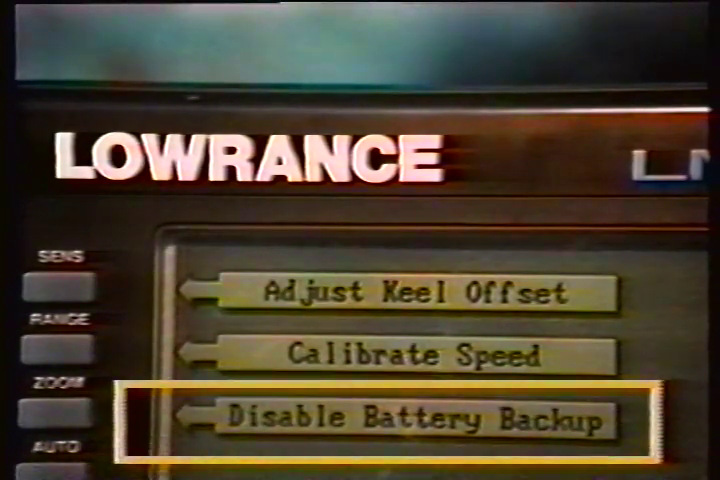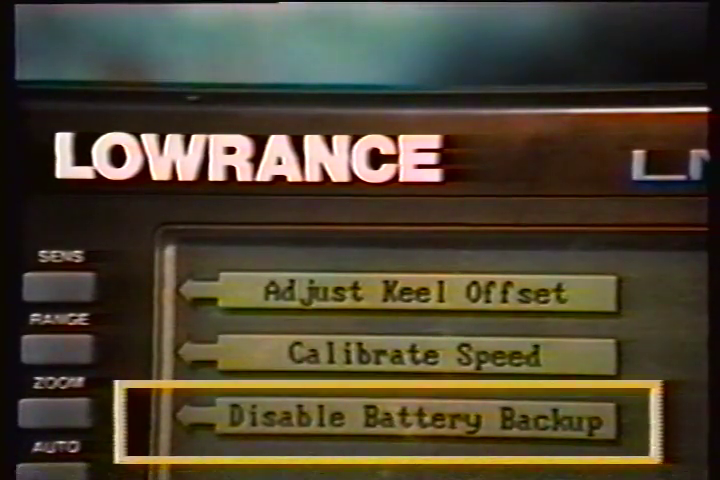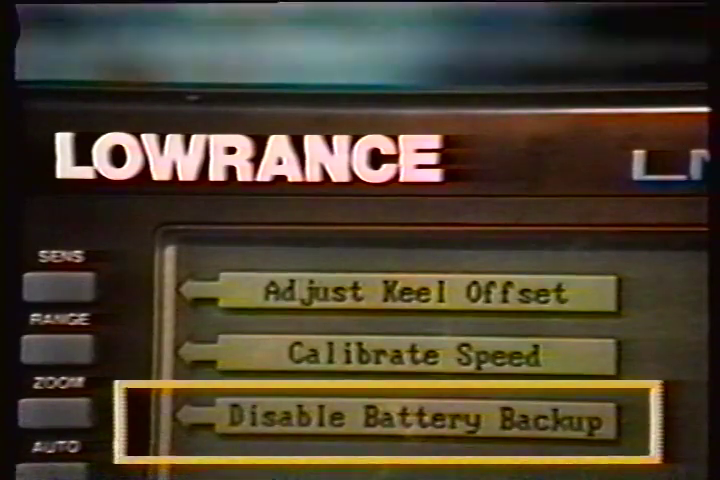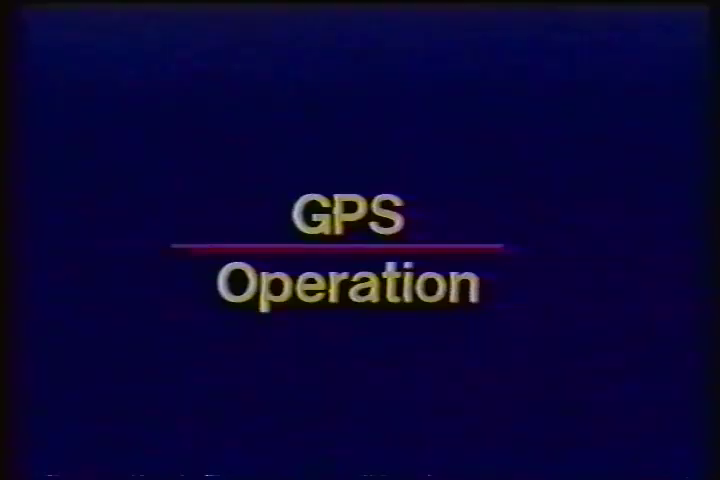To turn the battery backup off, or on again, press the menu key until the screen shown at right appears. Now press the key next to the Disable Battery Backup label. The unit returns to the last used sonar, GPS, Windows, or plotter screen with the battery backup turned off. To turn it on again, repeat these steps.